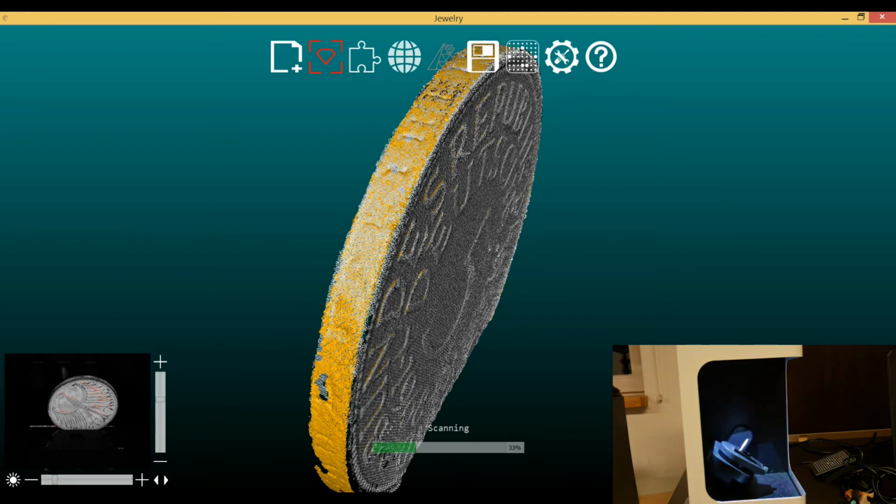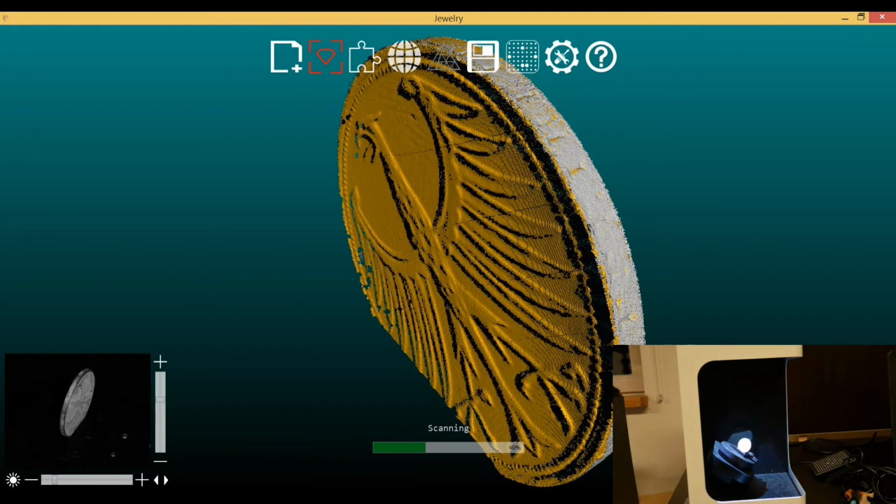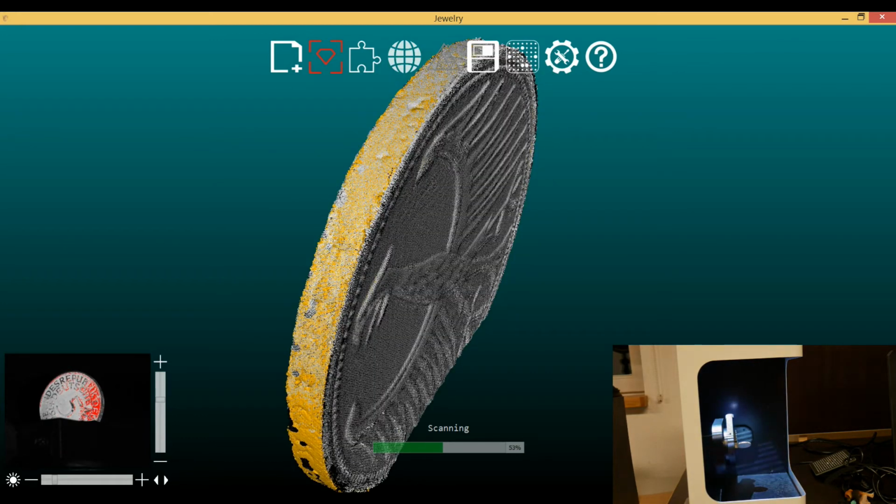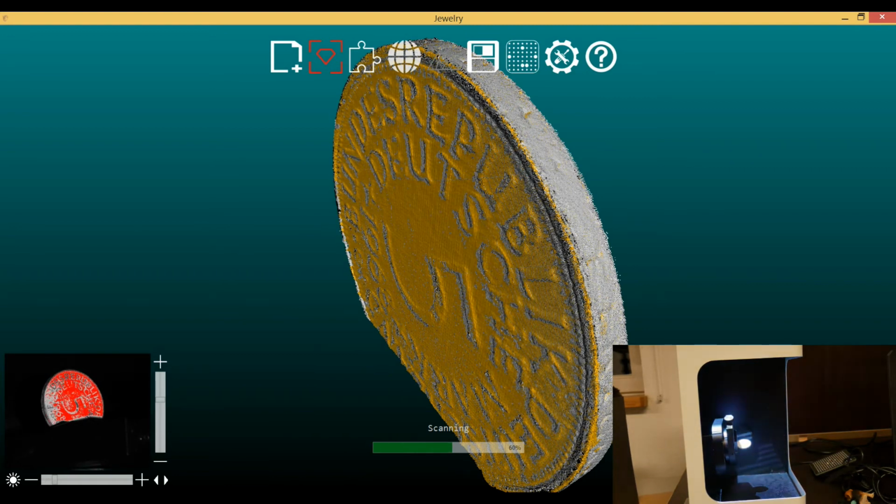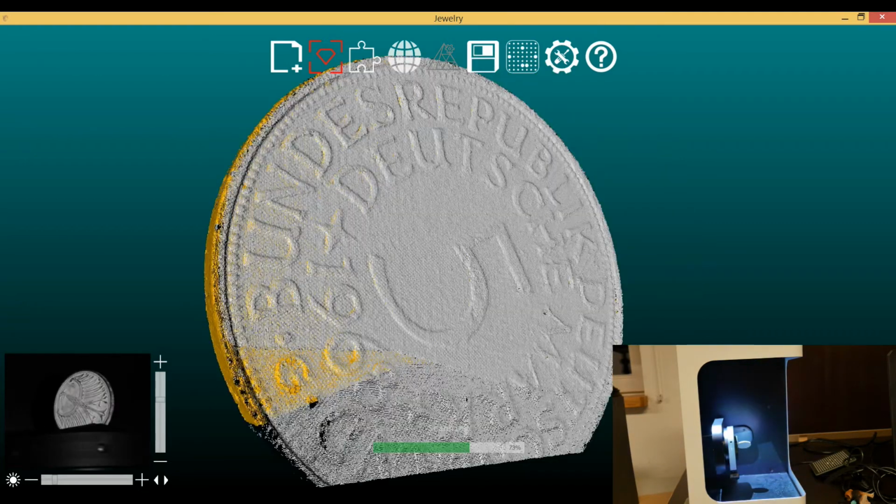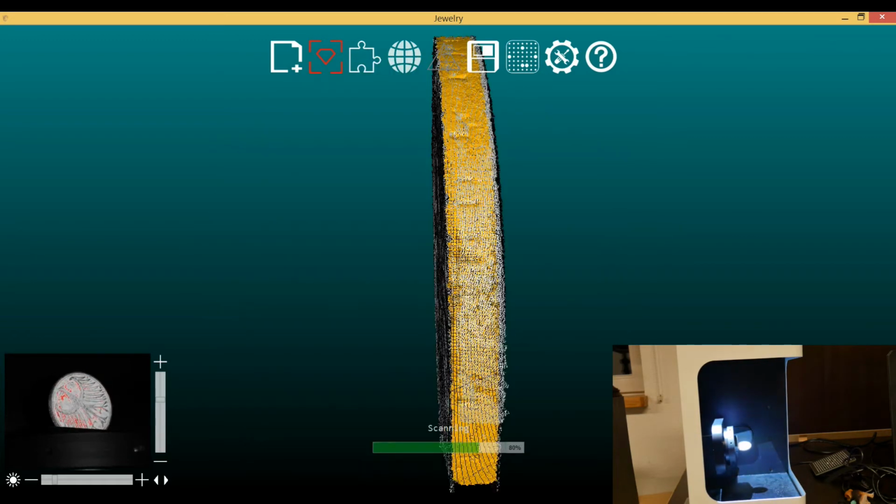Unfortunately, there is no model tree or history tree in this software where you can delete single scans in that automatically performed sequence of scans. So if there is one really bad scan and the rest is fine, you are not able to delete just that one scan. You can only delete one group.